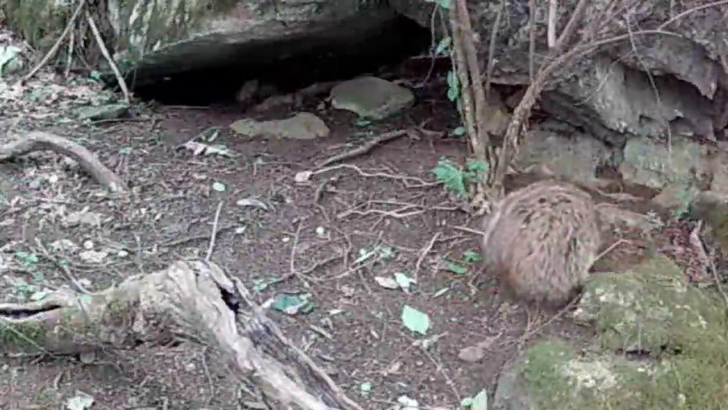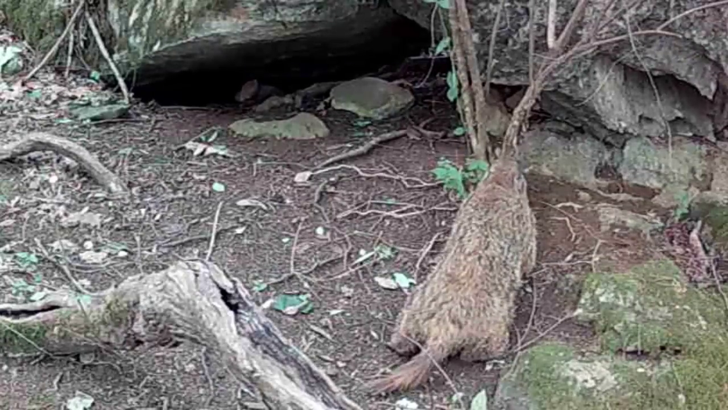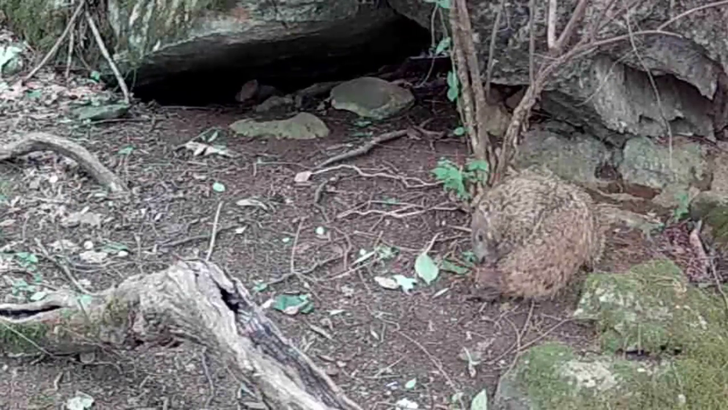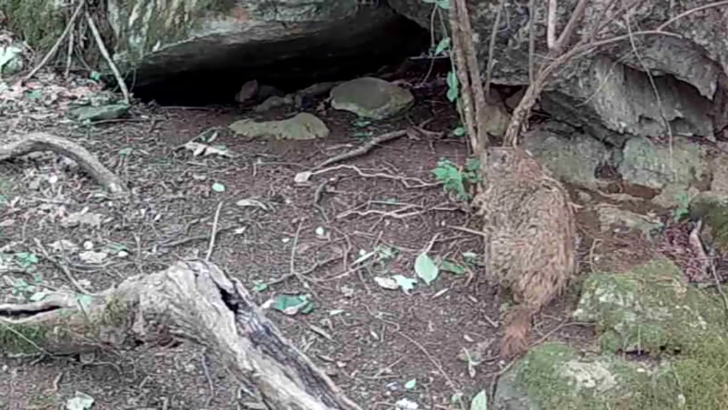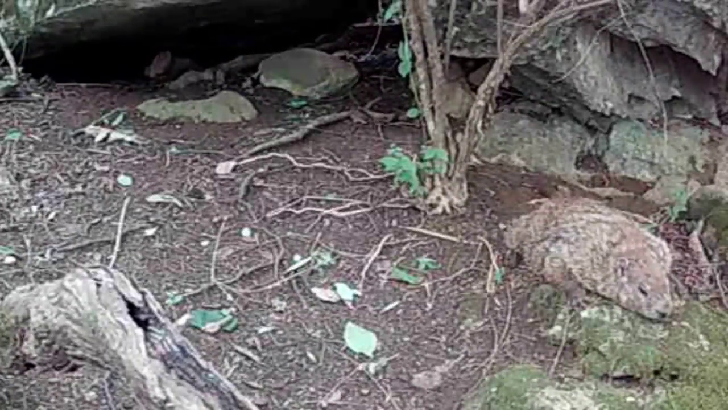But here's old Dirty Dan. He's still half asleep, ain't he? He's so comical. And he's just relaxing on the patio. He laid down, finally taking a good nap here. Nobody don't wake him up.